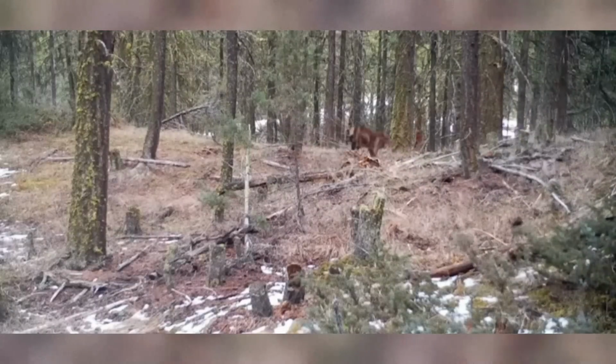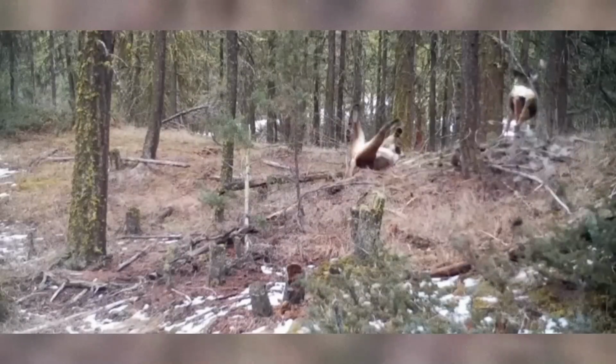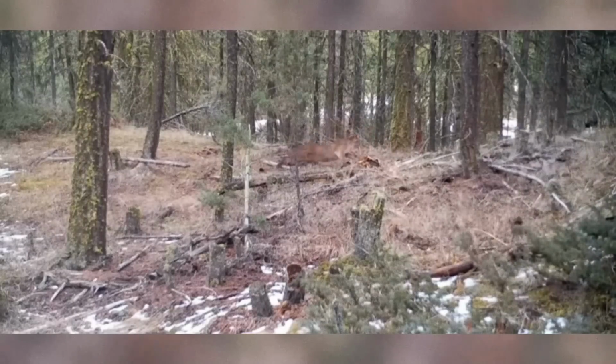Whoa. What an incredible camera capture. Now I'm not sure if this is a mule deer or an elk, but I would imagine it wouldn't care as long as I call it lucky.